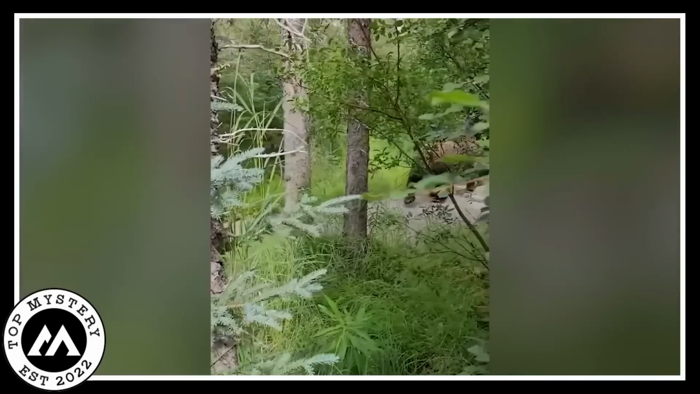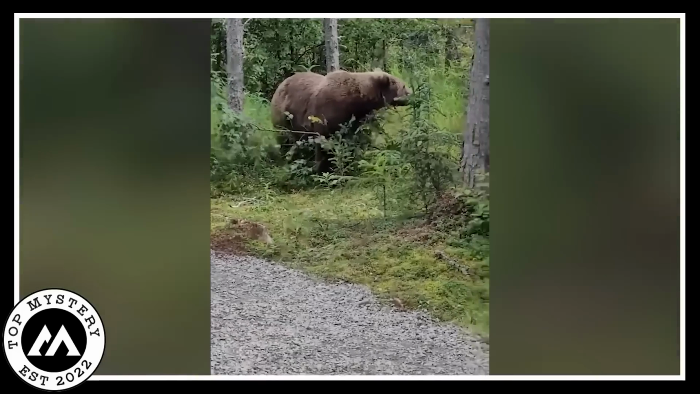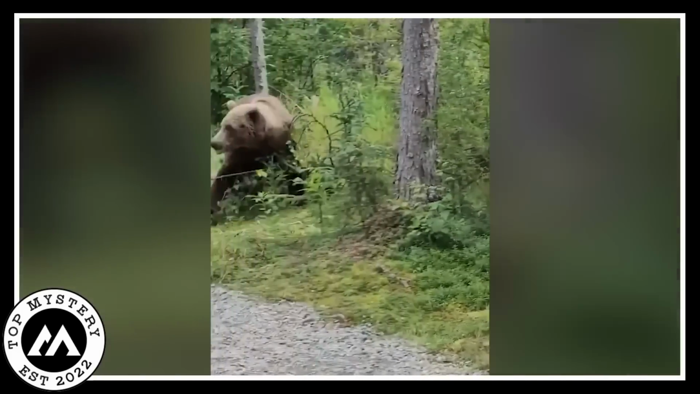The jungle, once mysterious, became a story they'd tell for a long time. A story of bravery and the day they met a bear in the deep, wild heart of nature.